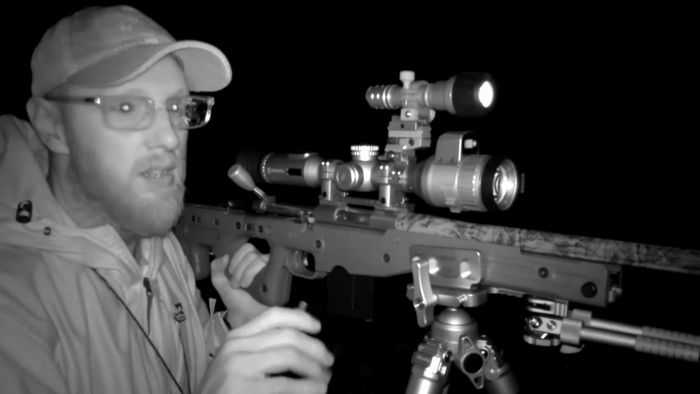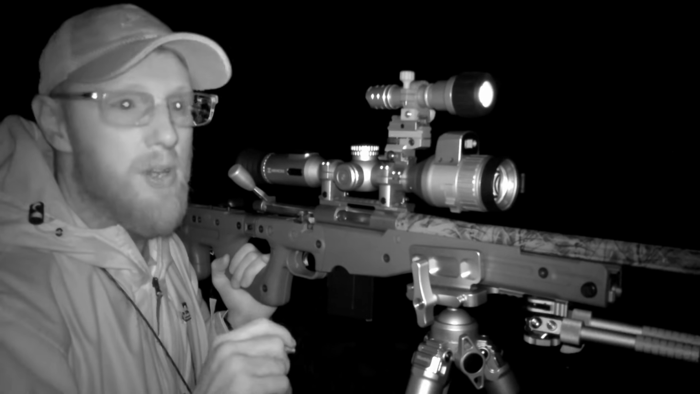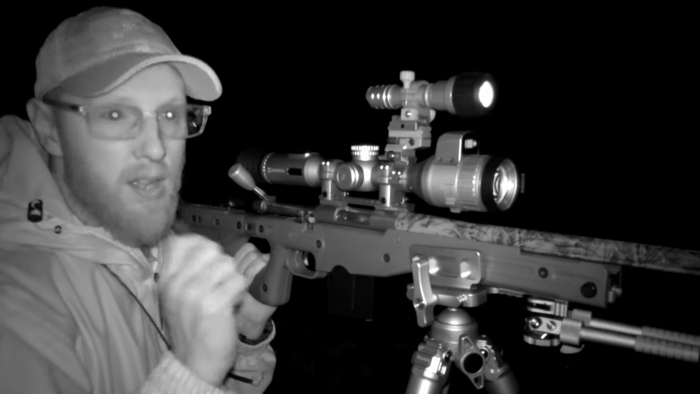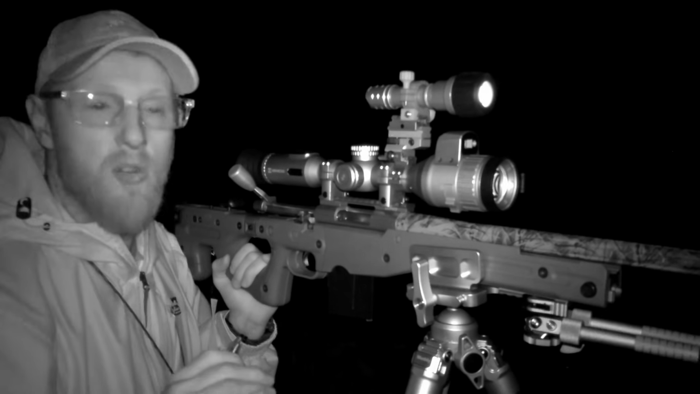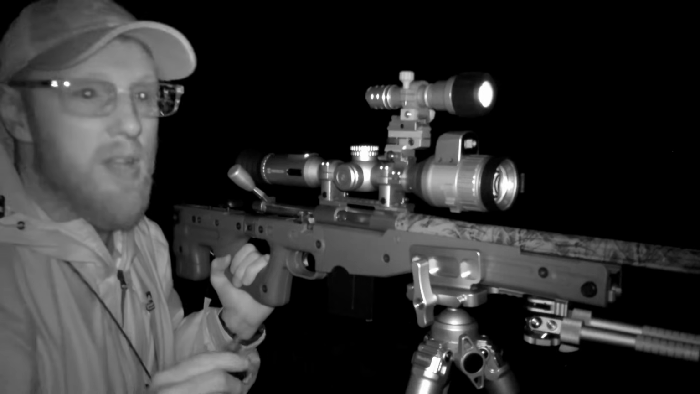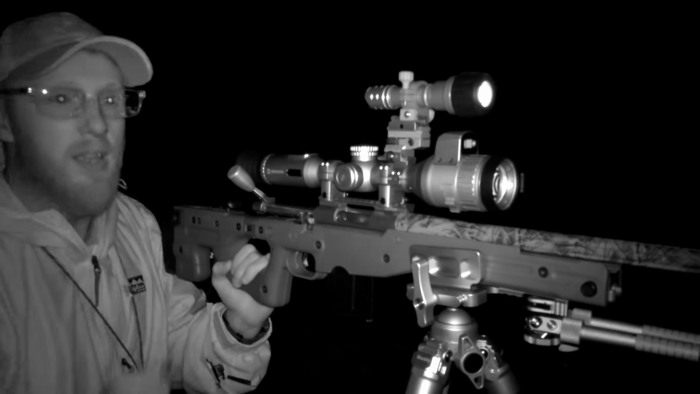So that clears that. I'm going to move to a different field now on a different permission and see what's about, because I've made a bit of noise around these fields, so it'd be nice to move up the road a little bit and see if we could get onto a fox. So if we can do that, we'll do that. If not, we'll just roll through the fields and shoot some more rabbits. So let's pack up and get up there.